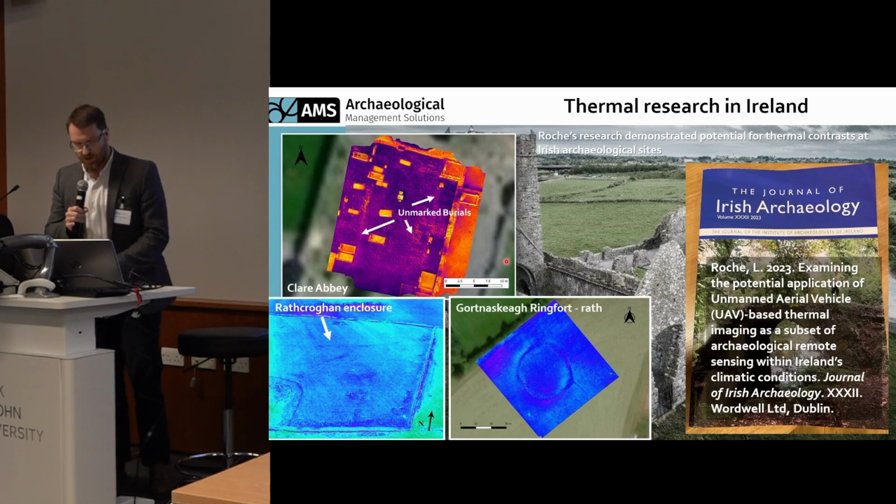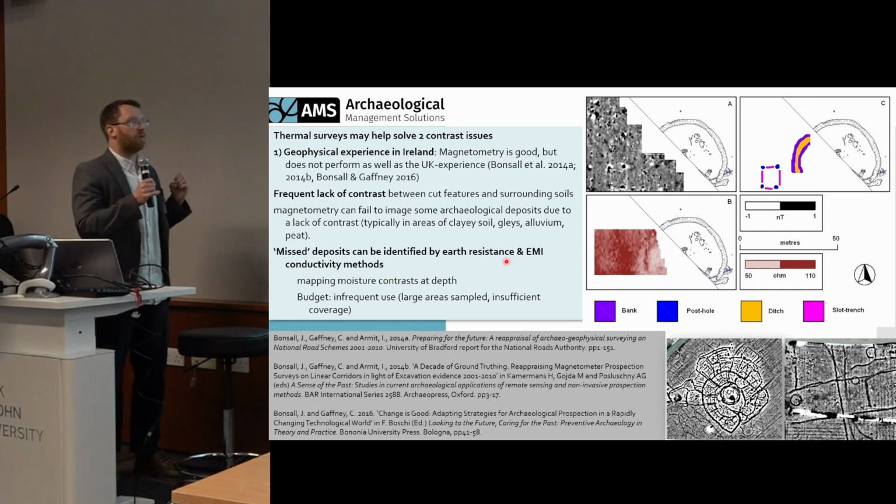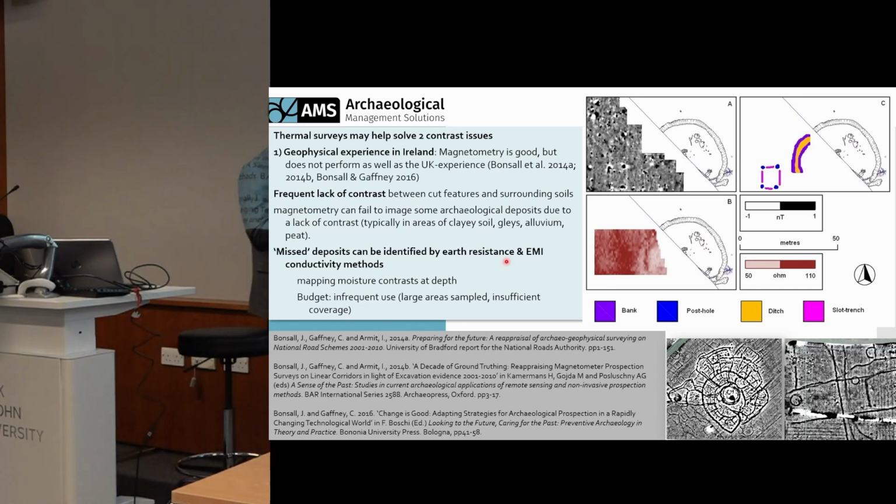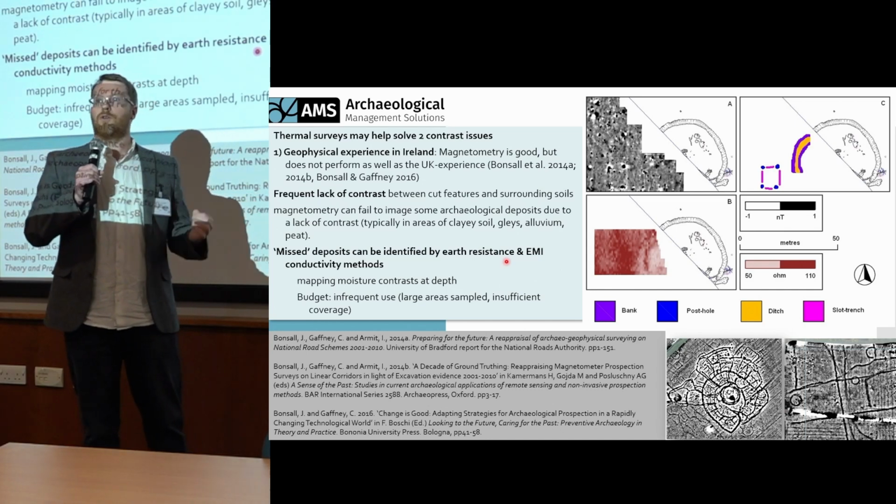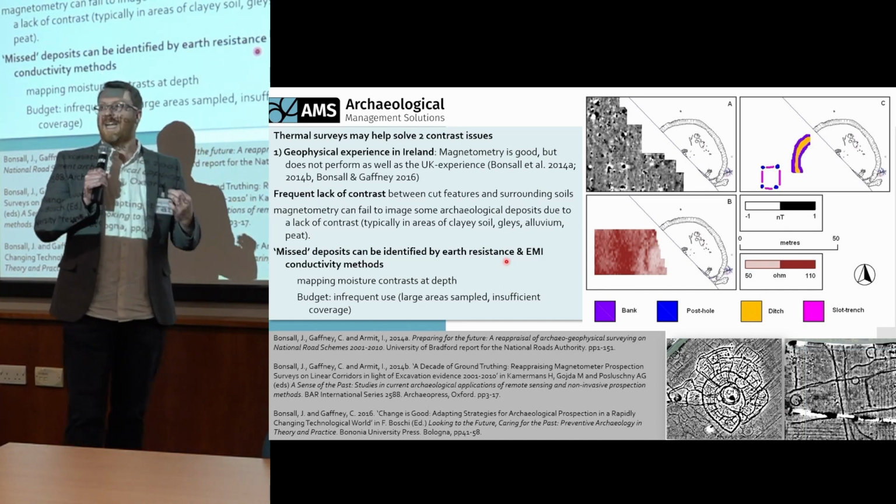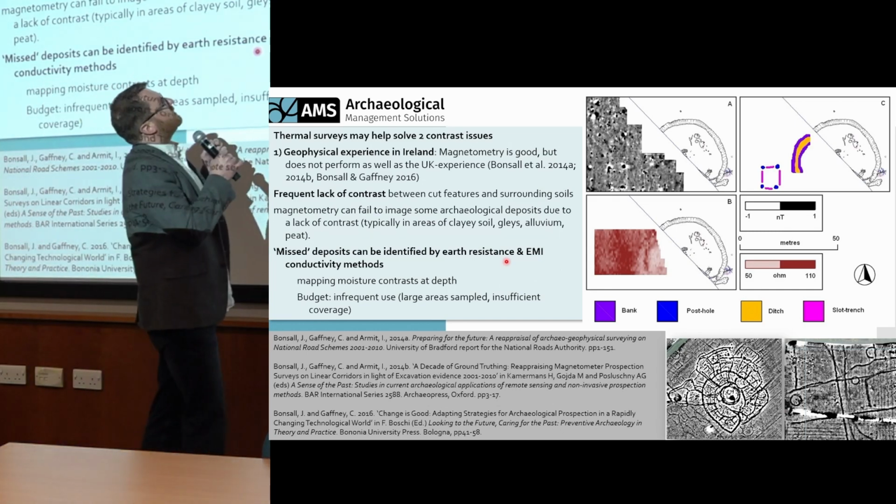Let me research it. So I'm then thinking, brilliant. How can I use this technique and exploit this technique? So one of the issues I have in Ireland is a lack of contrast on some soils. Where we have wet soils, clay soils, gleys, alluvium, and peat, magnetometry doesn't tend to work well.